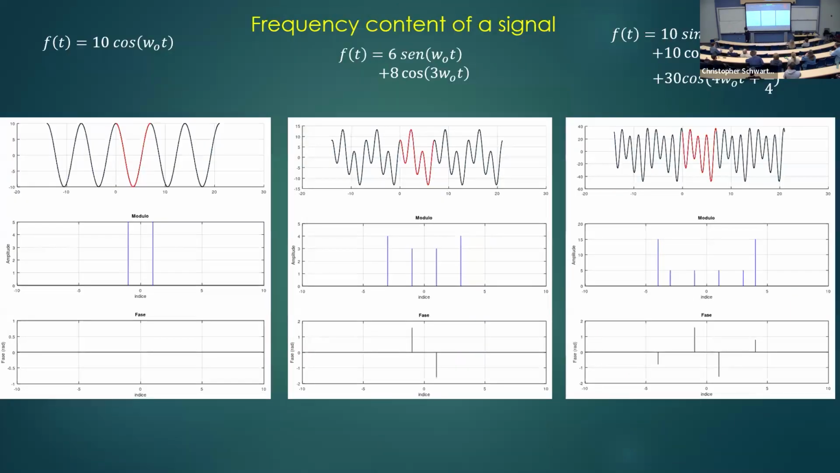If you have a single tone, a single frequency, and you take the Fourier transform, this is actually the Fourier series, but you can use the Fourier transform, you're going to get two tones here. One at the frequency, the other at the negative value of the frequency. And the energy: if you have amplitude 10 here, you're going to have amplitude 5 here.